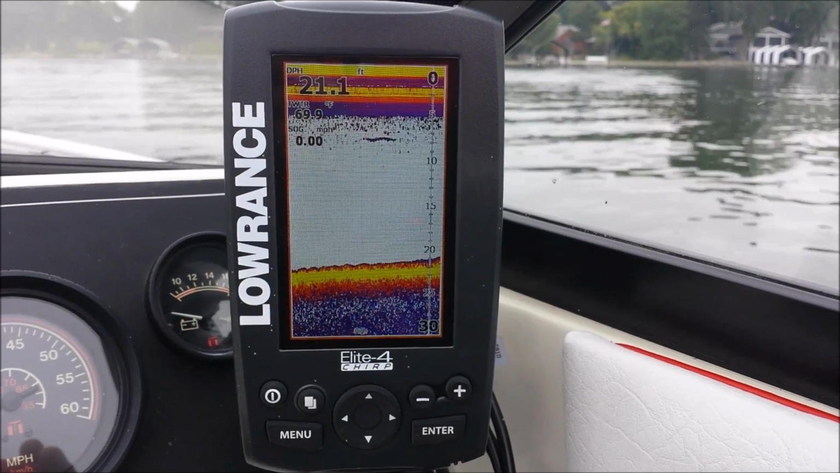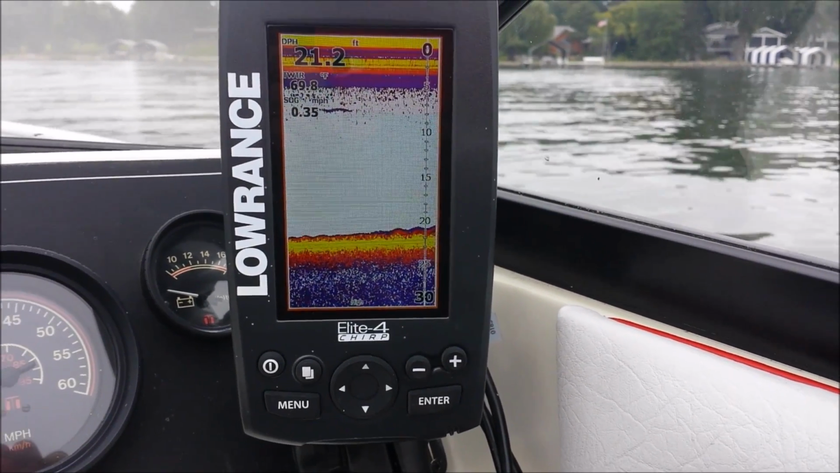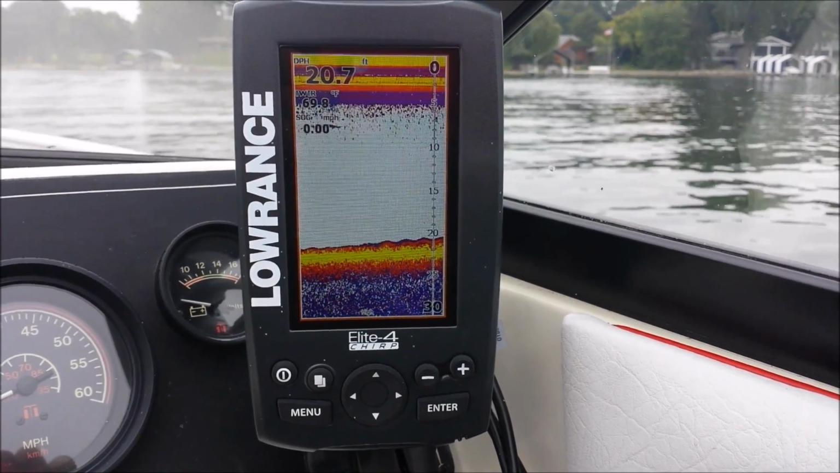This is the Elite 4 Chirp. I kind of like it. It has the GPS right here.